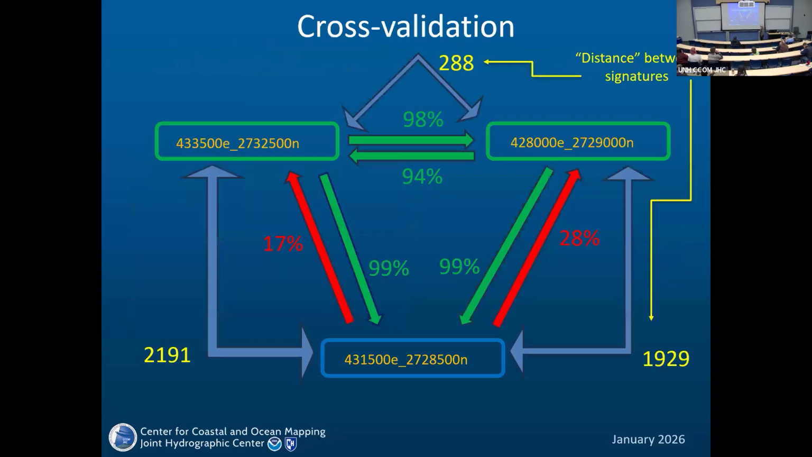But if we look at the cross-validation, we'll see that this is obvious. They are similar. But here we have 99% of coincidence. Why?